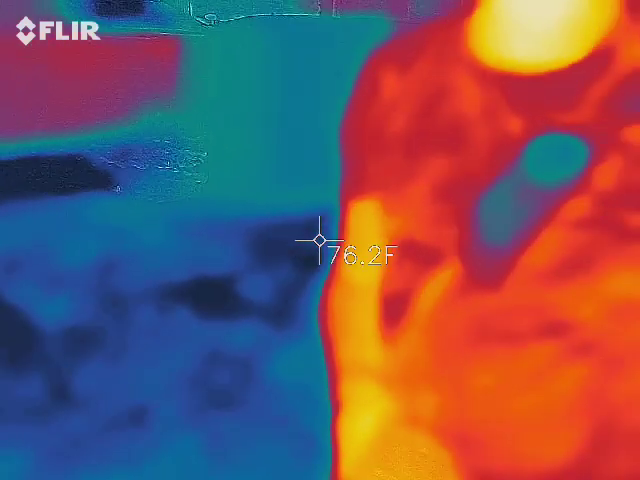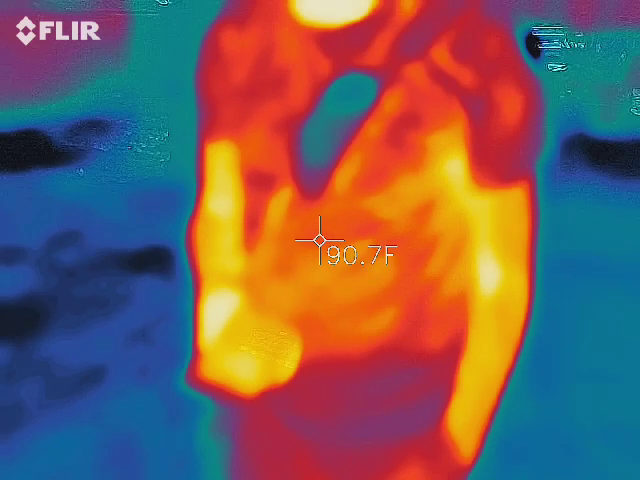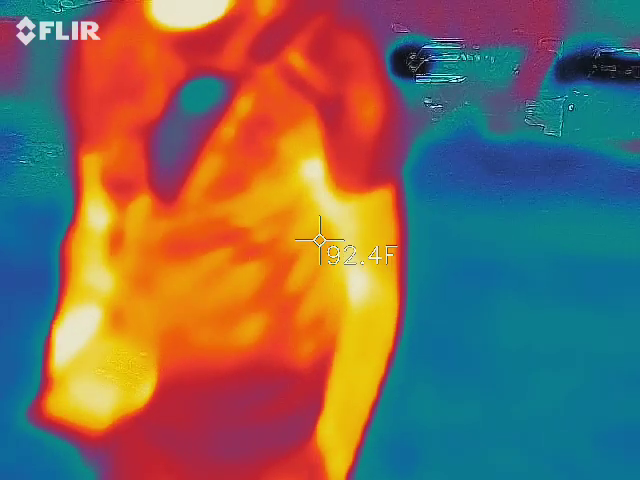Just depends on the location. Honestly, if I were to have a grand finale, this location would be it. I'm going to find a ton of data in here. I know it. I do it every night.